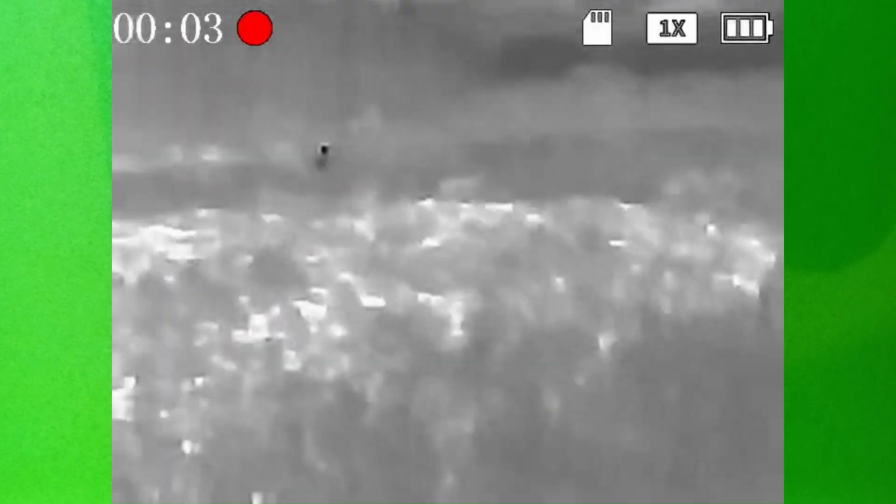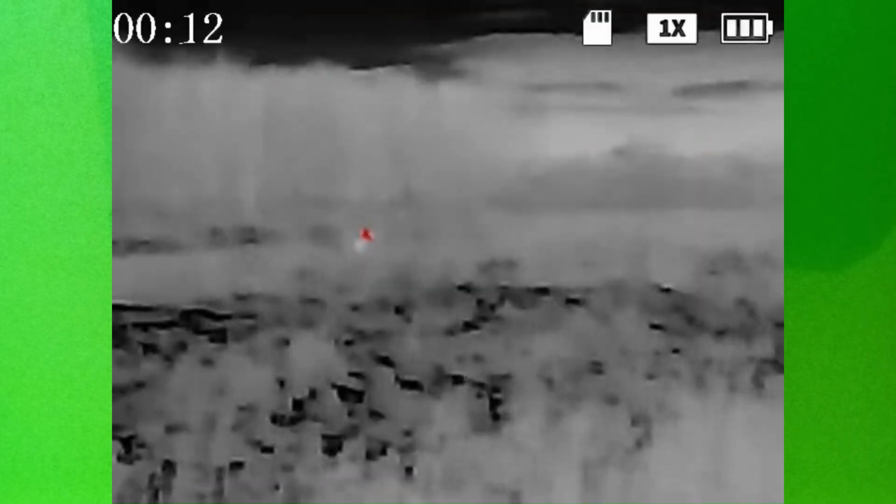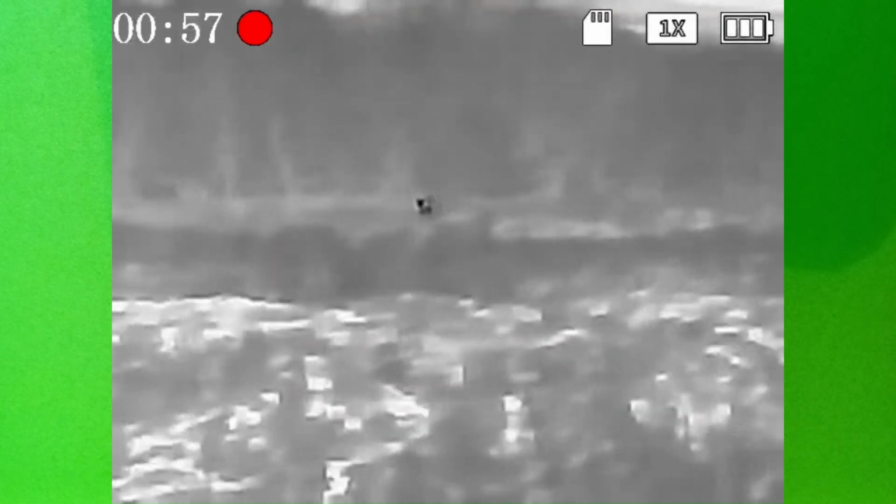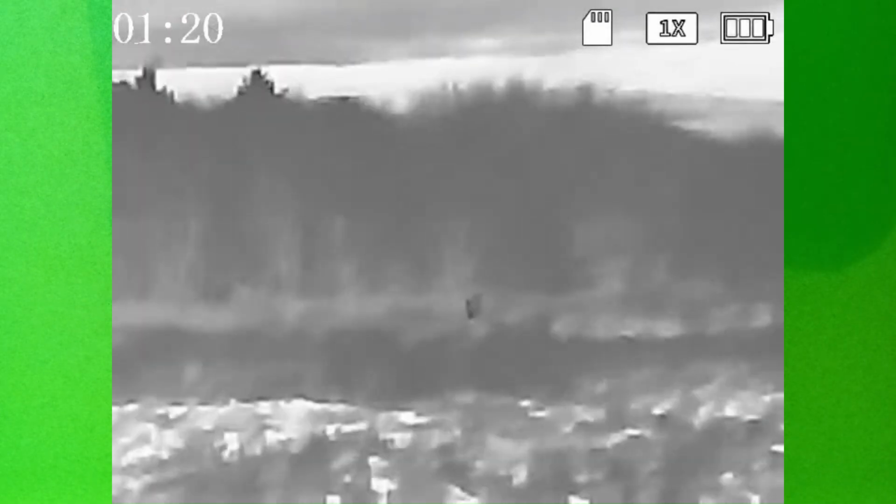So let's have a look at the thermal. Okay, let's have a look at the screenshot from that. Now this is where the cat is standing and it seems to be looking in my direction.